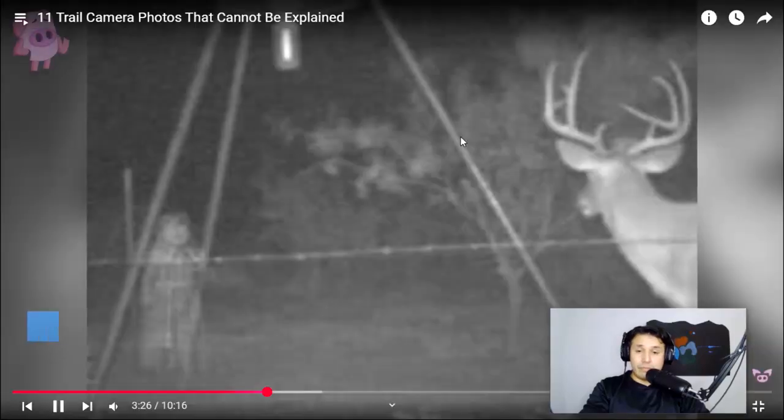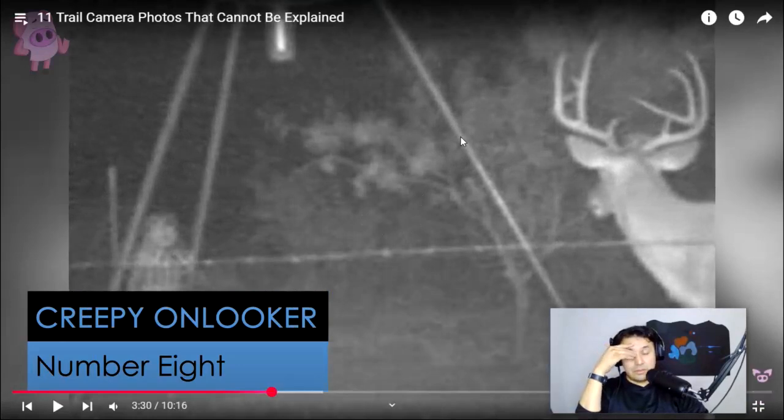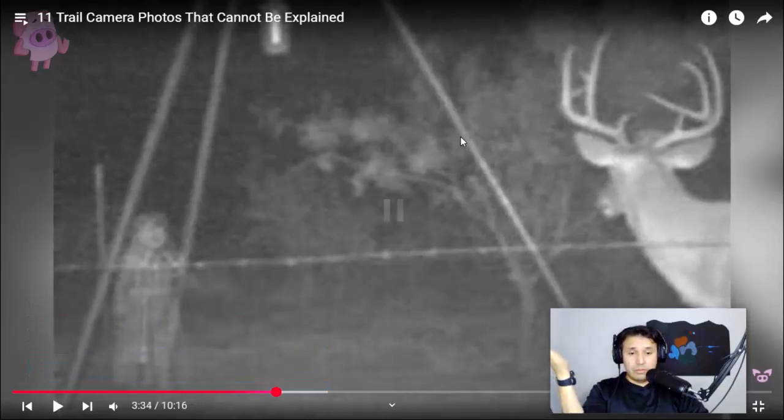The first Sasquatch picture, pretty interesting. There's very little information about this photo, other than it was taken in Big Spring, Texas.